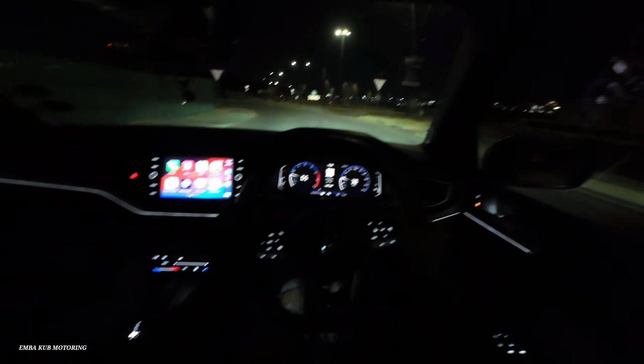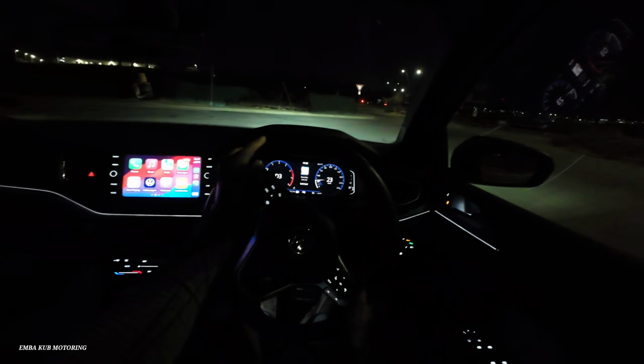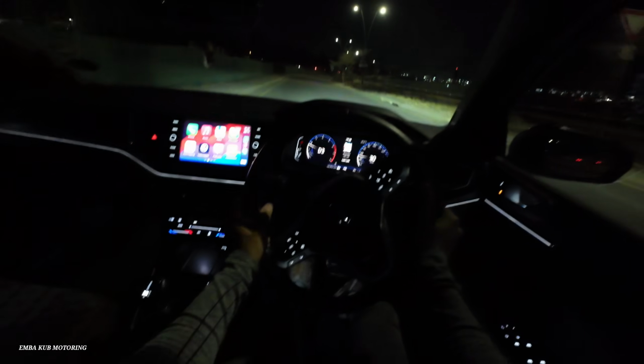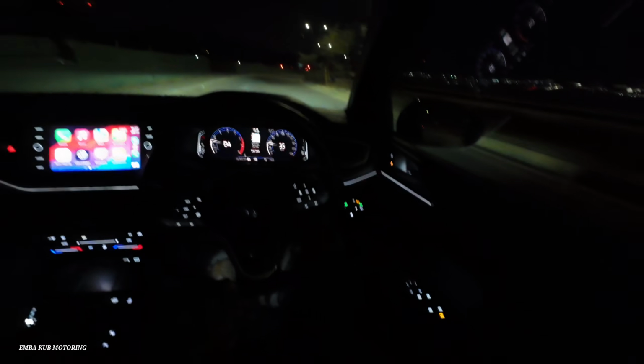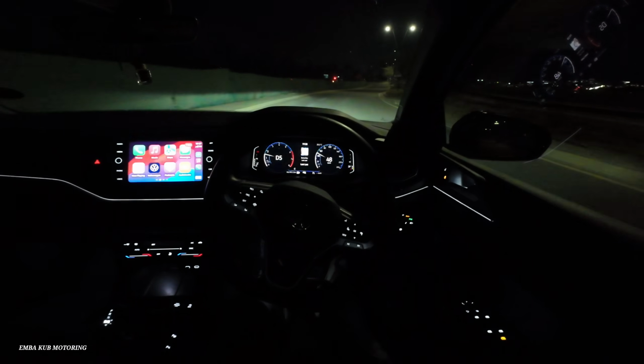So yeah, we have the Apple CarPlay on display. We have the Digital Cockpit Pro. We have the ambient lighting. So it sets off a really nice ambience, so as to say.